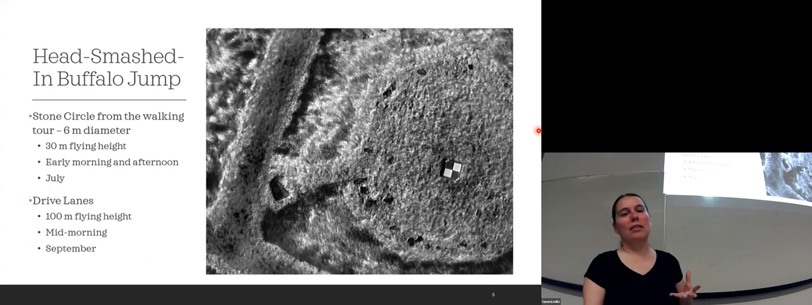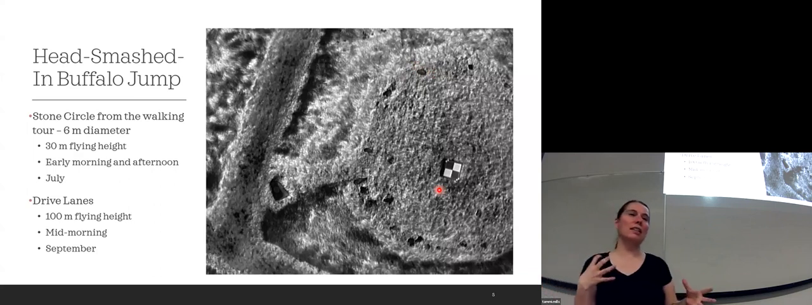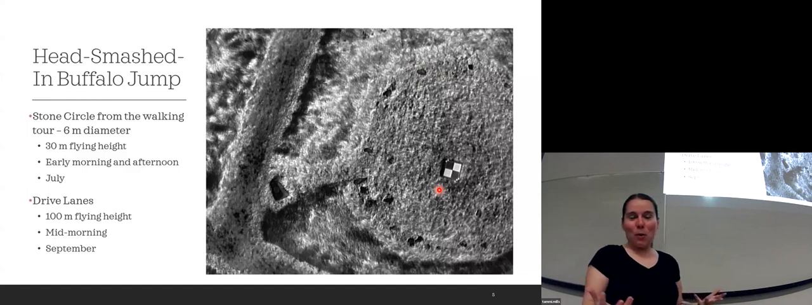So you can see now, especially on this one, different parts of the stone are actually giving off different thermal signatures depending on how much it's absorbed and how much it's emitted. So that was cool. That's what we kind of expect to see on a surface feature.